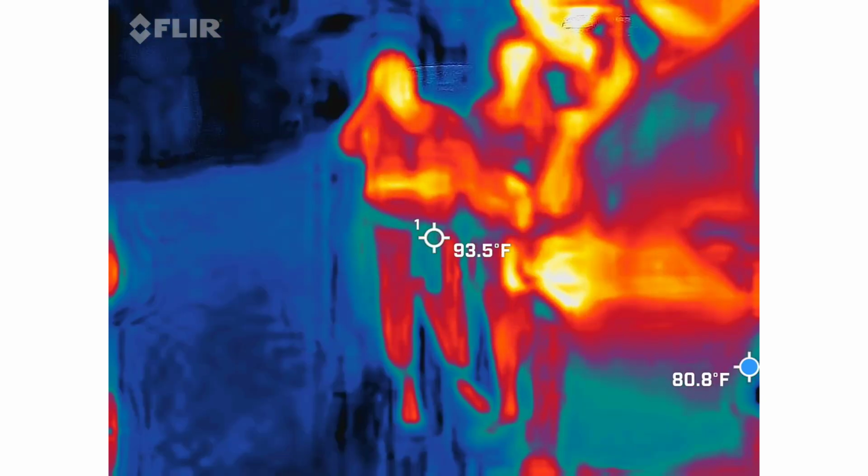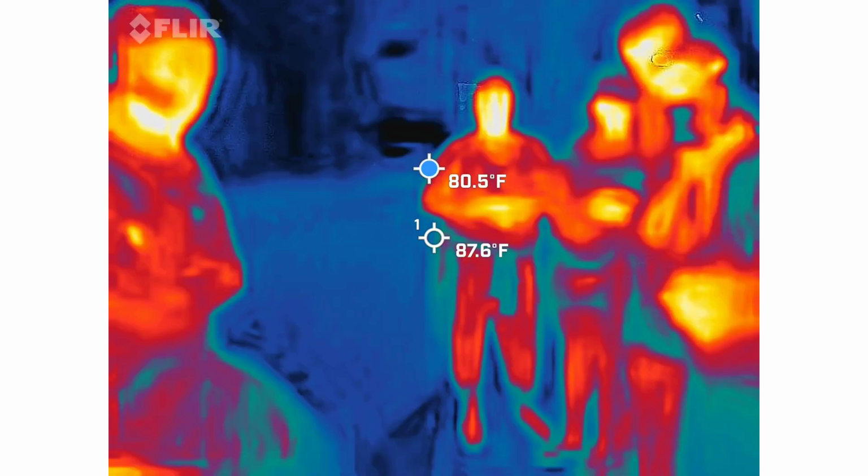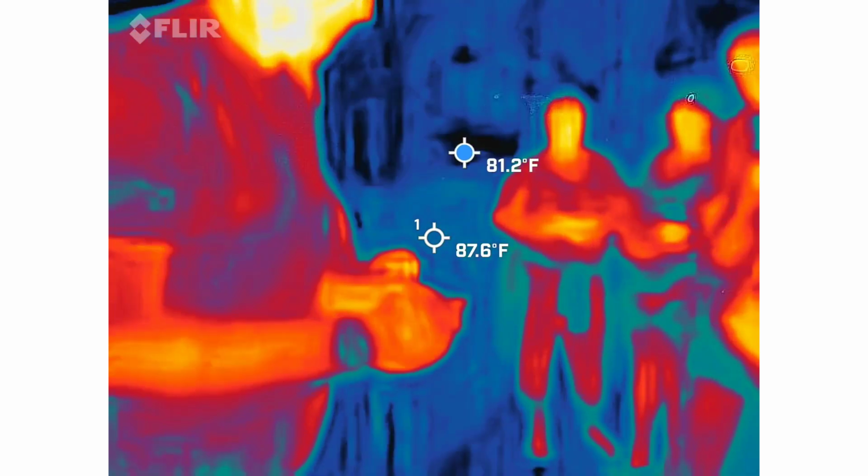We'll give you the safe spaces of when we're going to be using the lasers, just so everybody knows. The lasers are always a weird thing to actually use.